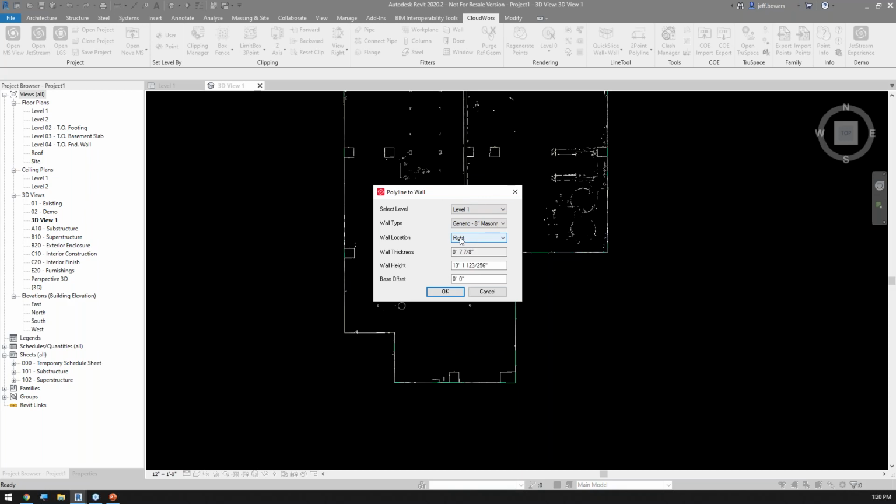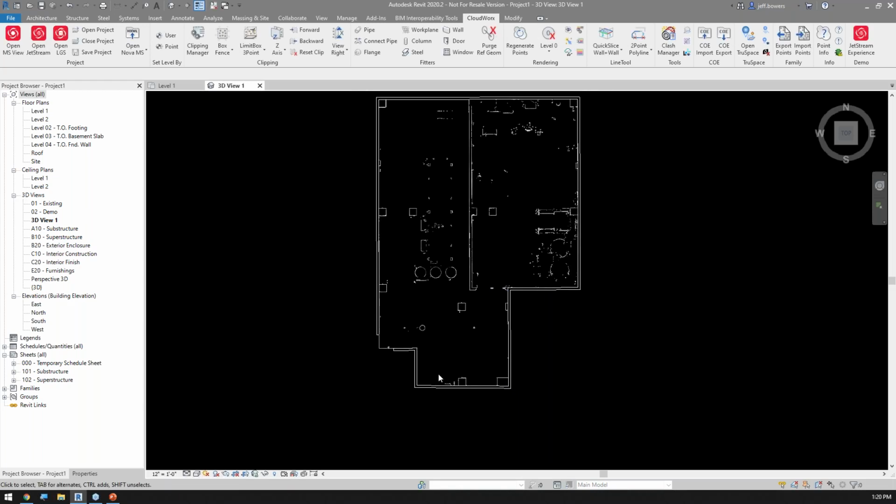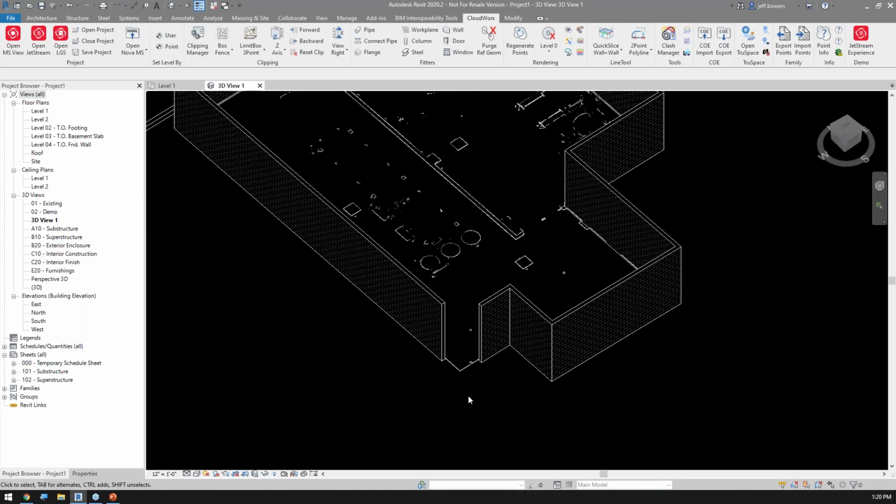Now, the only hard part about this tool is deciding which direction you want that wall to go. So, in thinking about this, I've got that green line. Which way did I walk? I walked up the page, I walked clockwise. So do I want that wall to be all set toward the inside of the room or toward the outside of the room, right or left? Let's say left. So I hit left, hit OK. Just that fast, I now have those walls input into Revit.